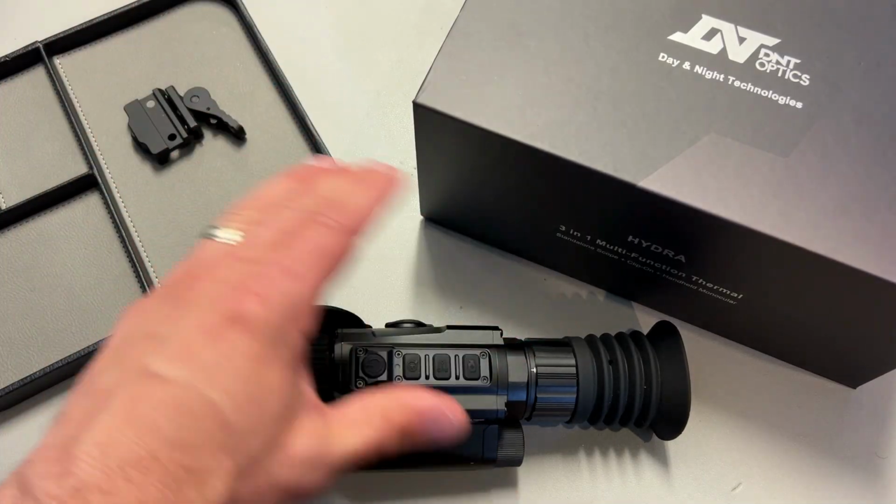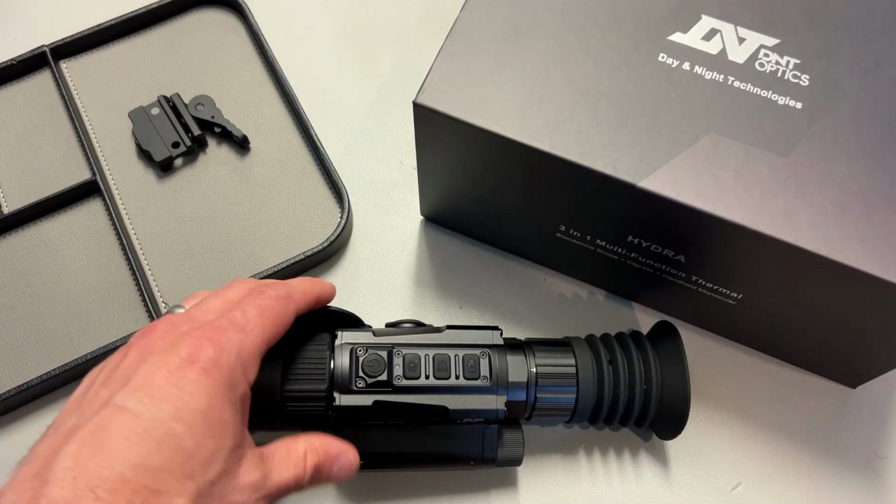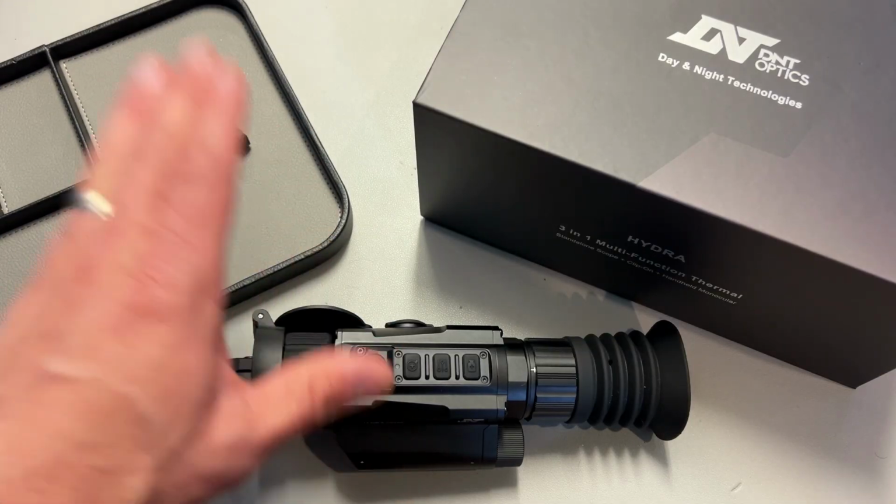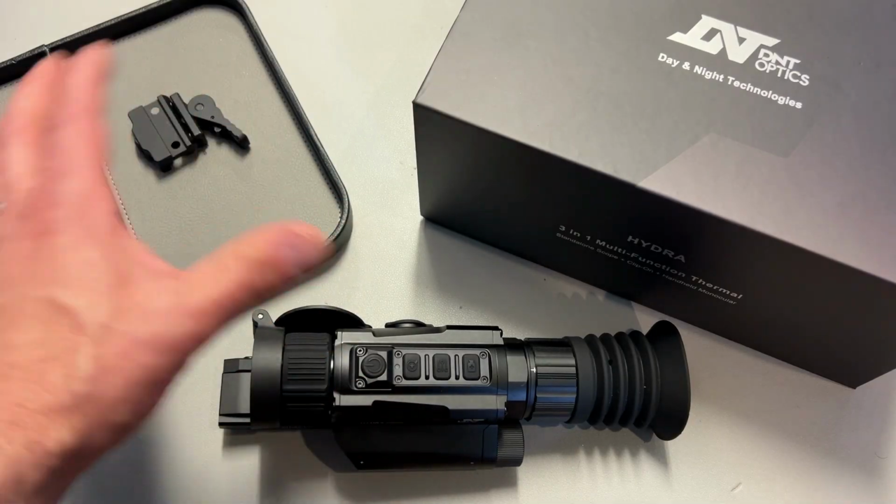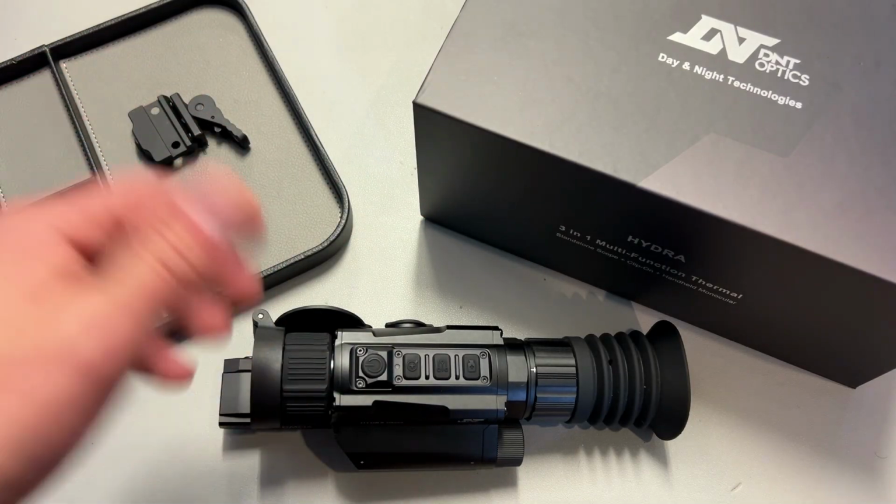I've also tried a lot of other apps that other companies use, and this user interface on this app is so simple and easy to use. It is one of my favorites. The entire package is slick. I like it. I think you will too.